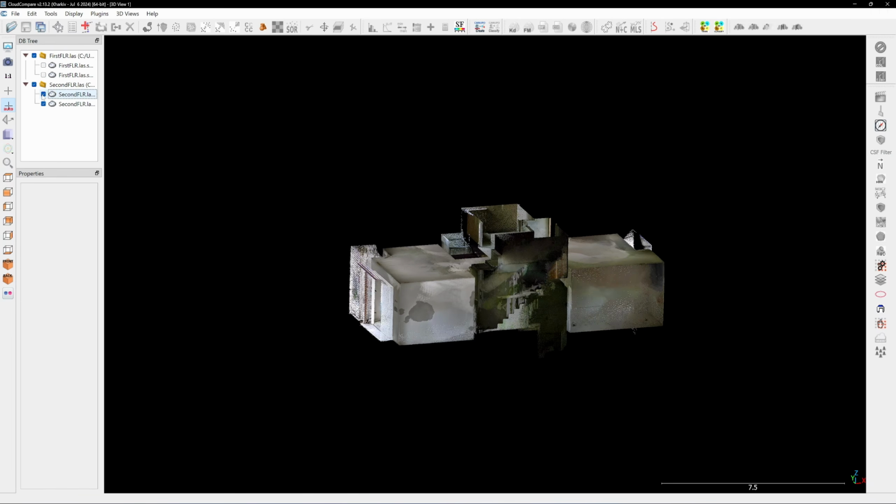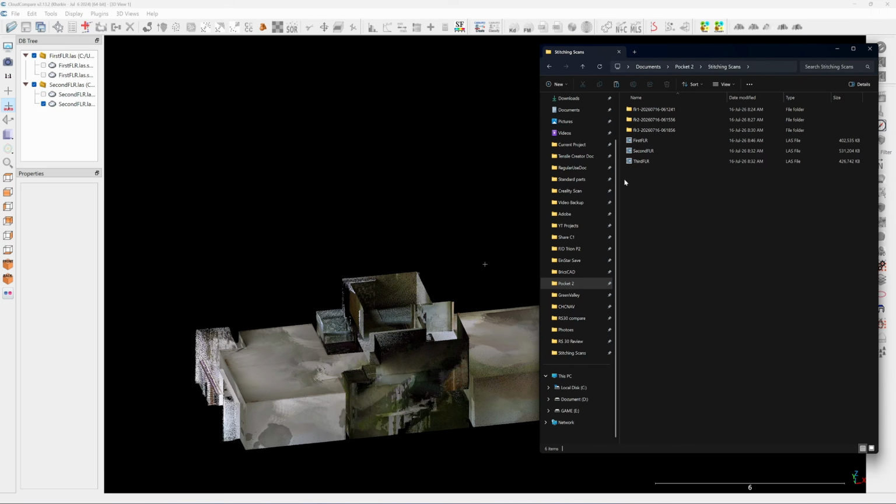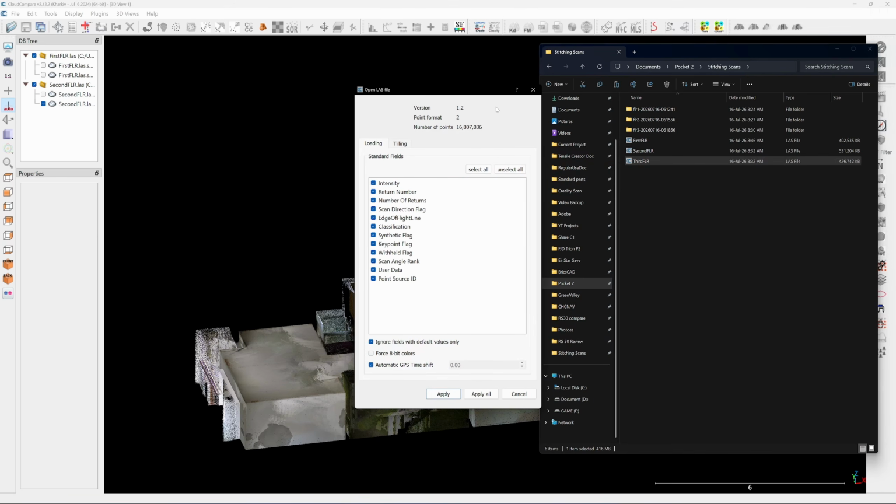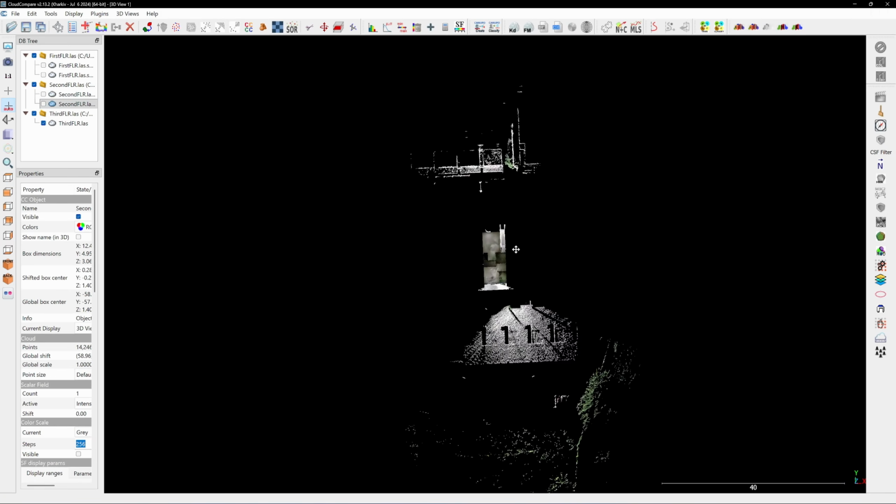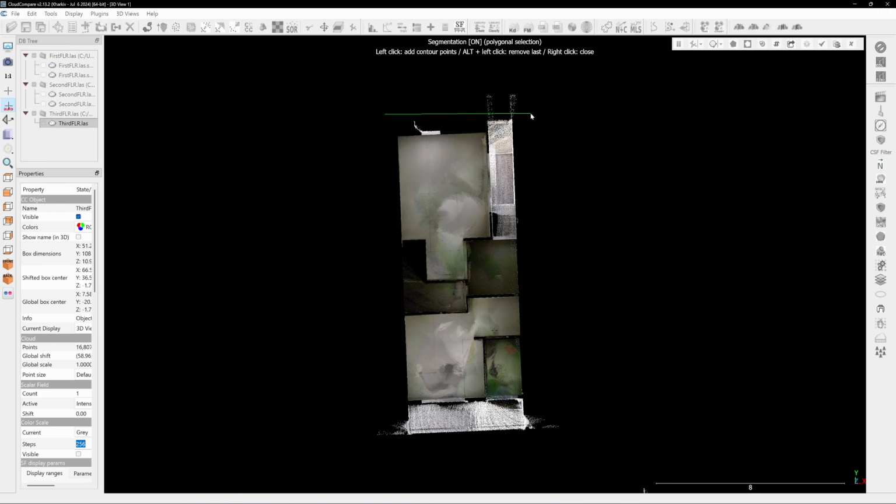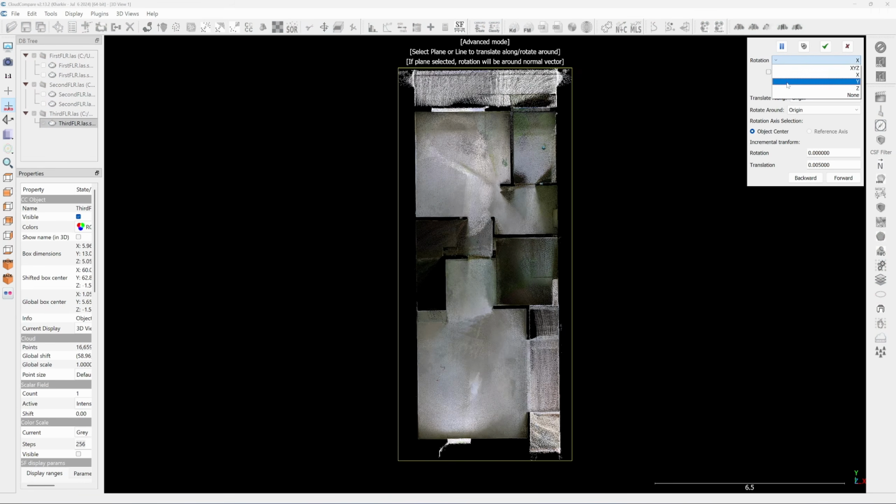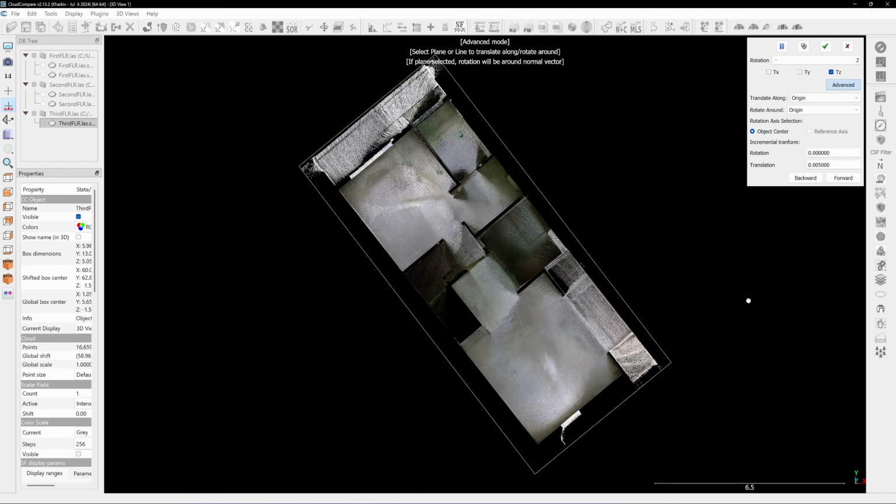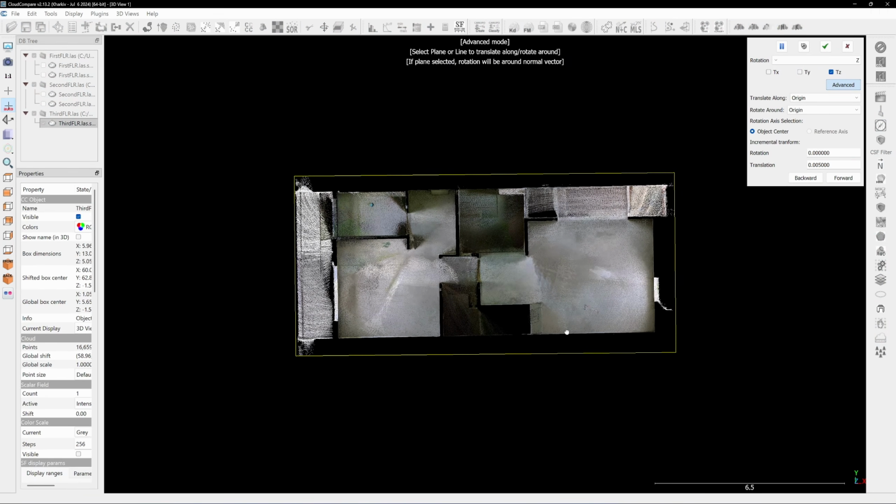Okay, next I will toggle on the visibility of only the upper portion of the second floor. Then I drop in the third floor scan data. Then I will use the segment tool to crop the required data and delete the rest. Next, I will rotate along the z-axis to orient the third floor in the same direction as the second floor.